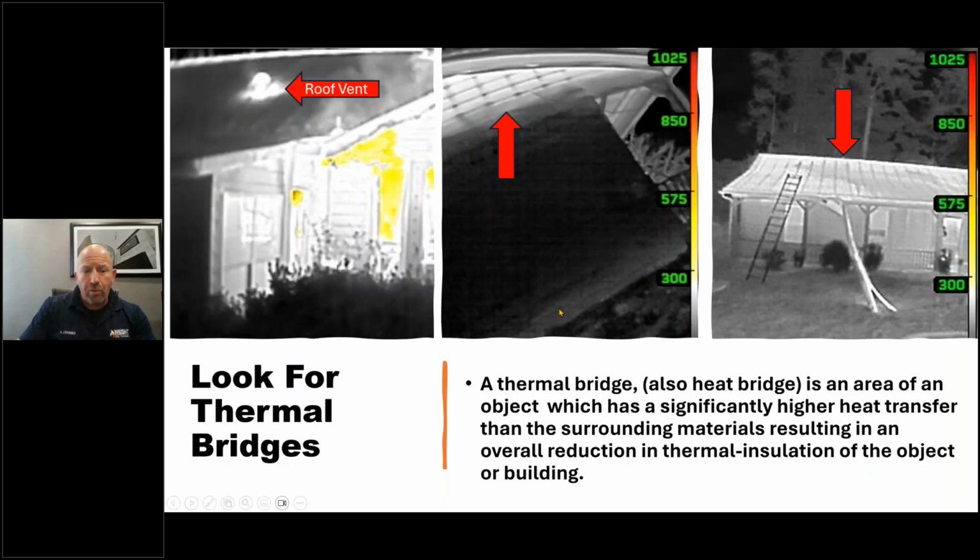Here are some examples of the thermal breach. Well, I mentioned this earlier. Thermal bridge, also known as a heat bridge, is an area or object which has significantly higher heat transfer than surrounding materials, resulting in overall reduction in thermal insulation of the object or building. In layman's terms or firefighter speak, it is a bridge from the inside of a structure to the exterior where the energy is being transferred or leaking out.